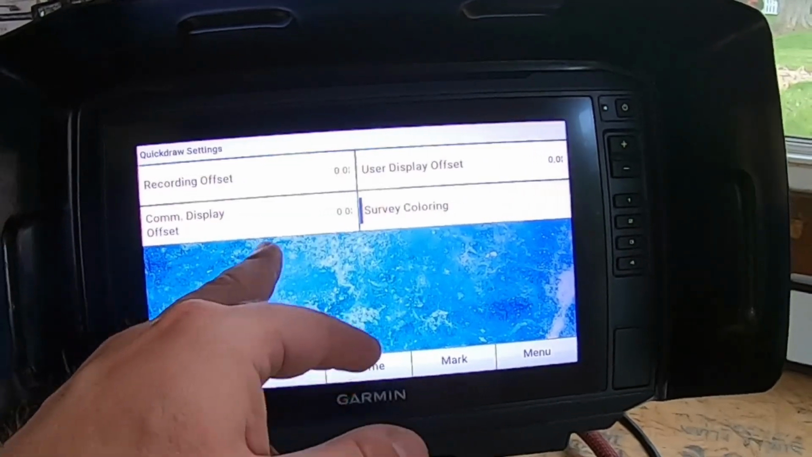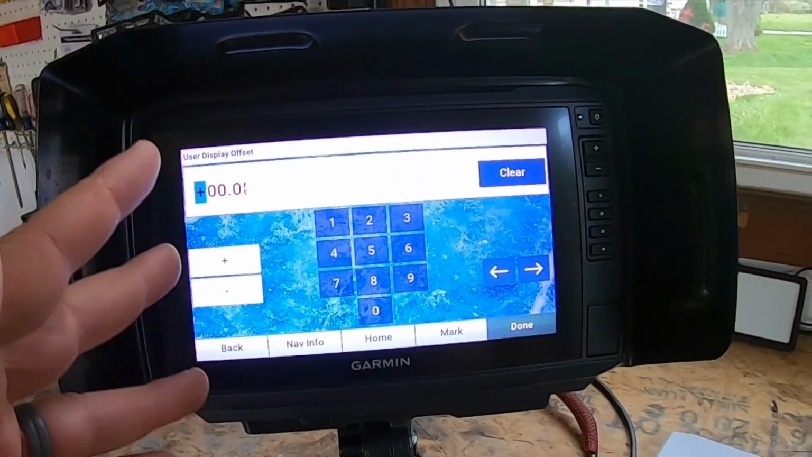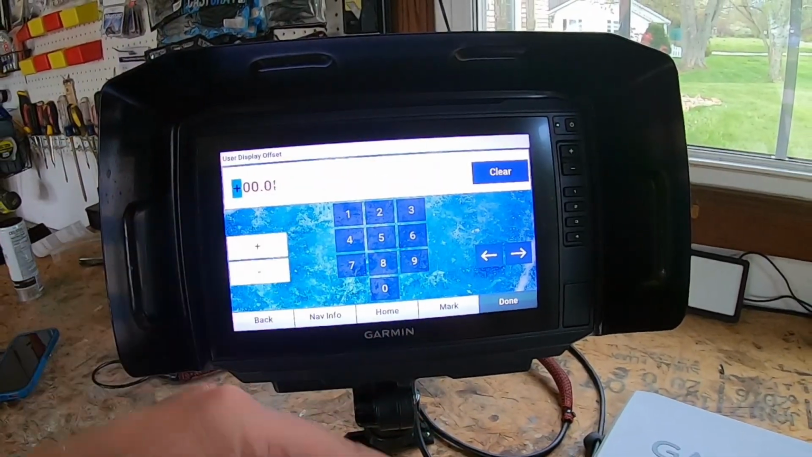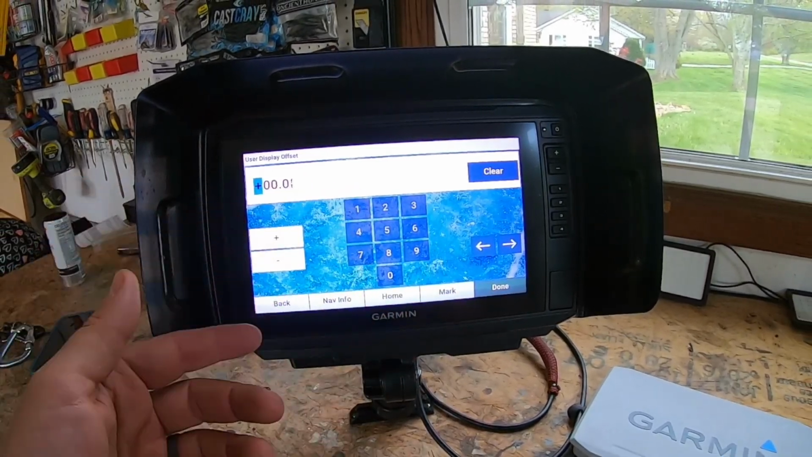Next, I want to share with you is a user display offset. This guy right here. This one sets the difference in contour depths and depth labels on your own contours maps to compensate for the changes in the water level of the body of water you're fishing.